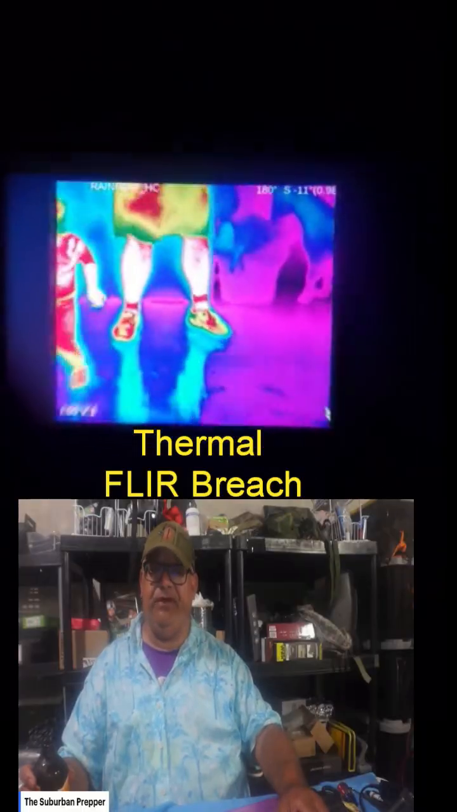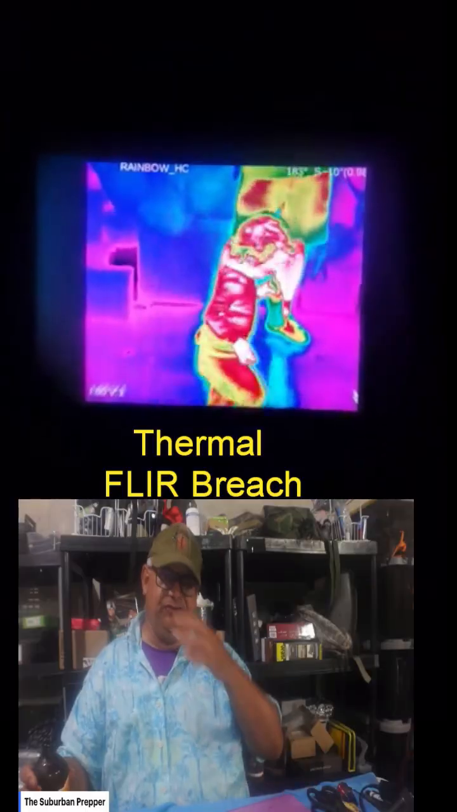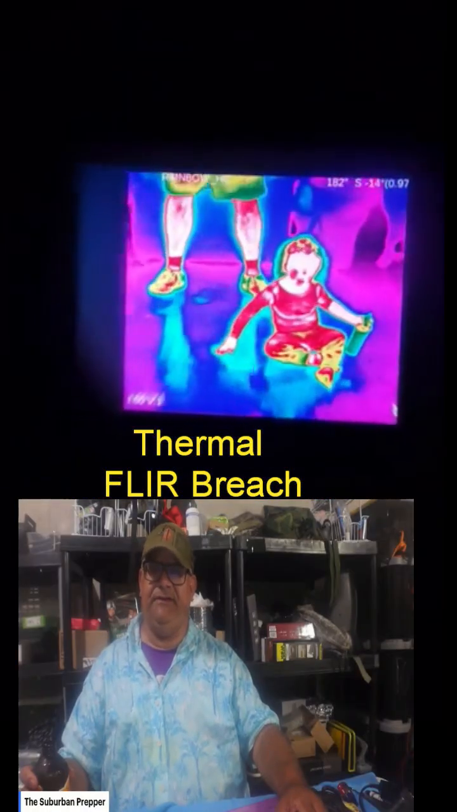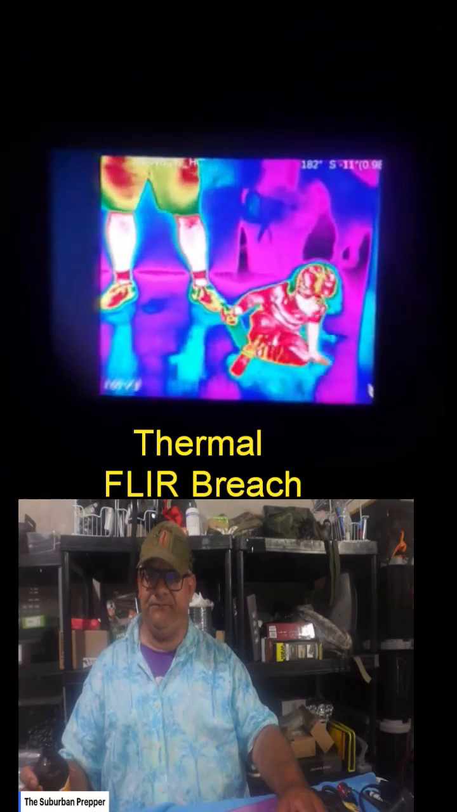It was meant to replace the PVS-7, which was a dual vision, one camera system. I have a PVS-7. And it became the PVS-14, which was adopted by the military and our allies.